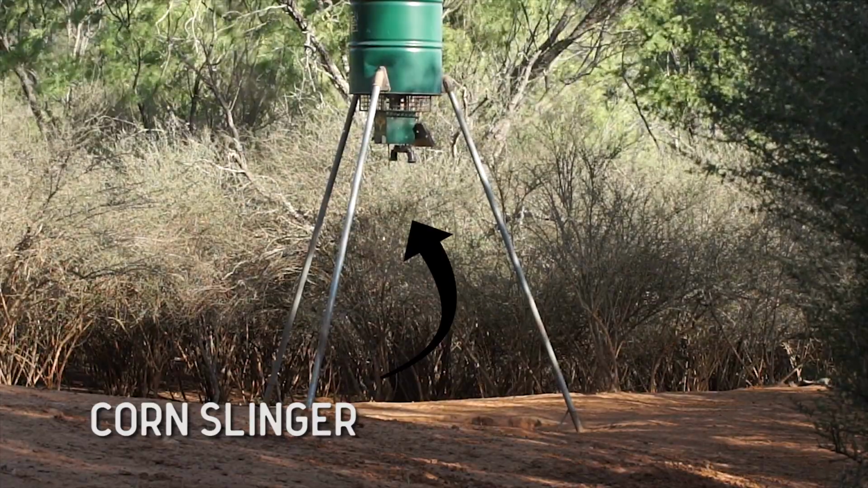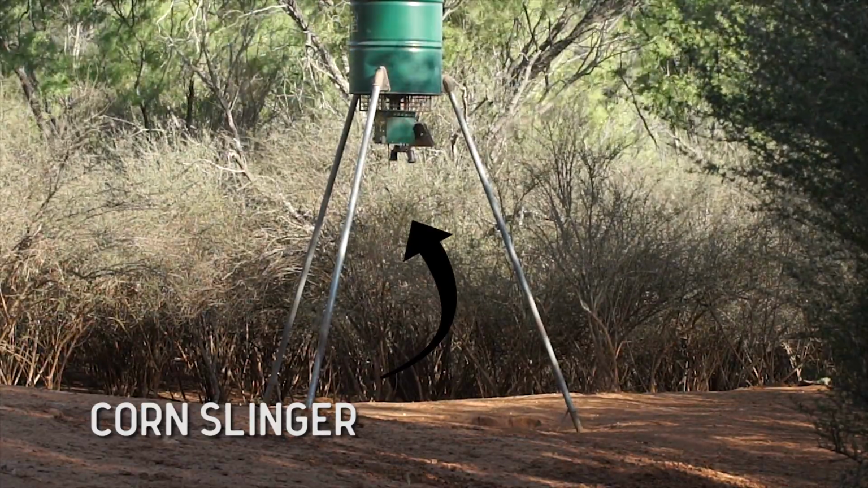Now let's talk about corn slingers. In many parts of the country, there are hunters that think hunting with a corn slinger is not ethical. Yeah, you know what? Those people have never been to Texas to hunt, period. Okay, you can come down here and hunt without a corn slinger, but you're not going to be successful, odds are. So anyway, this corn slinger's out in front of us.